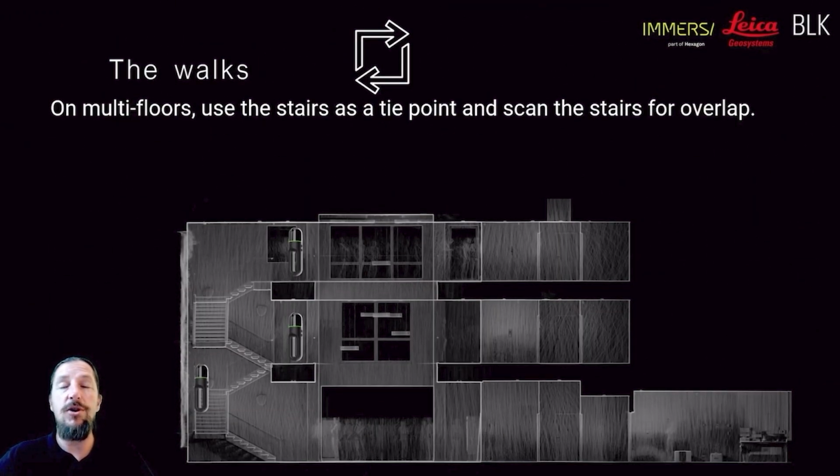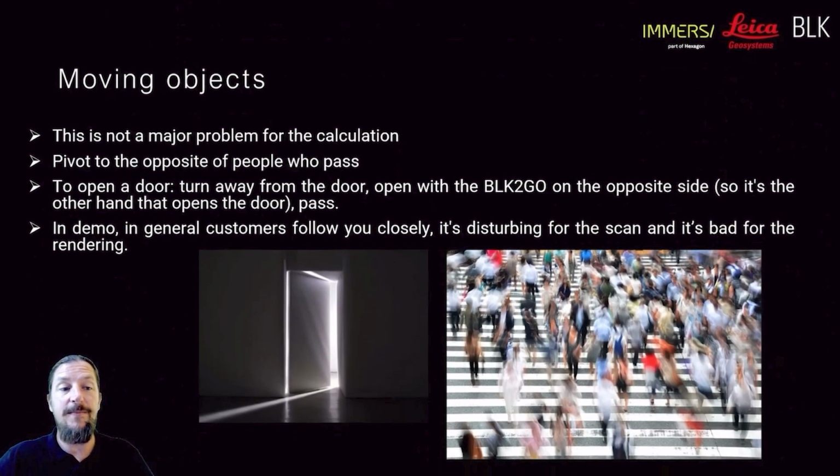Multiple walks, especially multiple stories. Try and use the stairs as a tie point, if you want to put it that way. The fortunate thing about capturing for Immersal is that multiple walks can be stitched together, so you can create quite a large map. So that is quite exciting stuff.